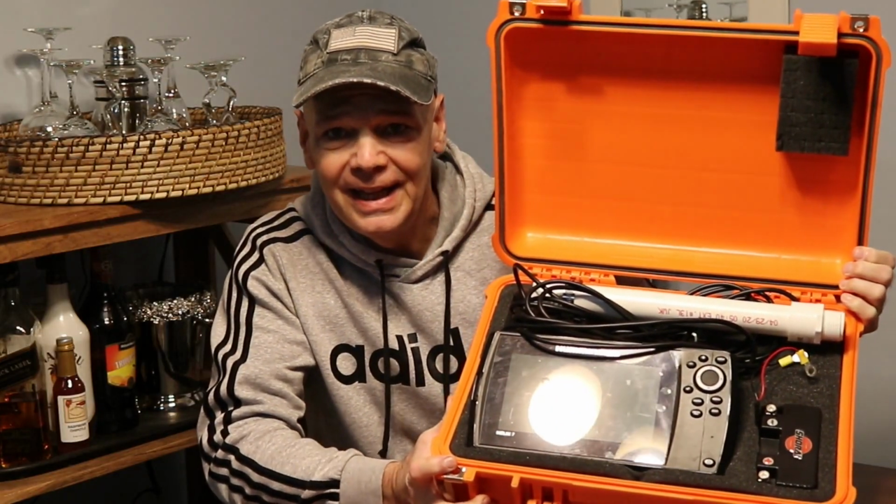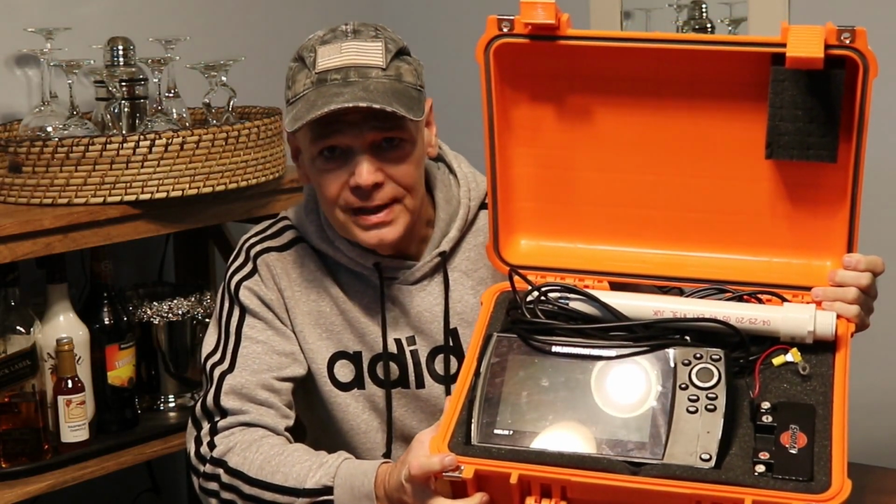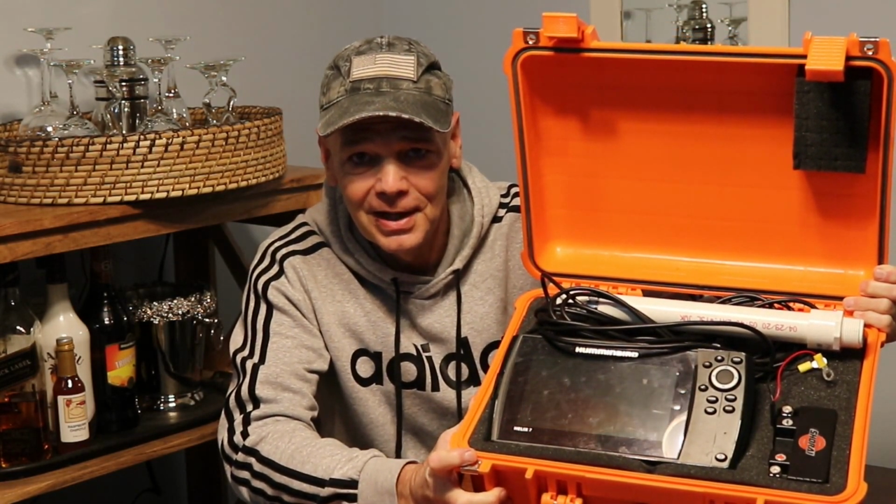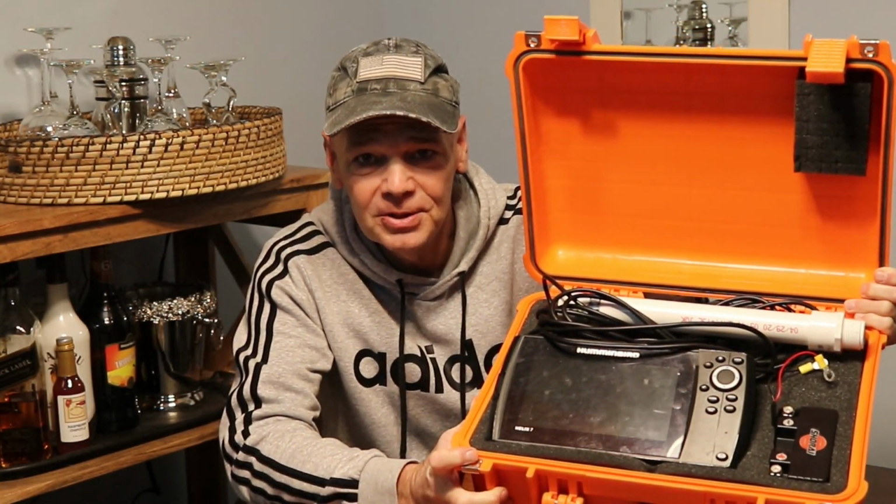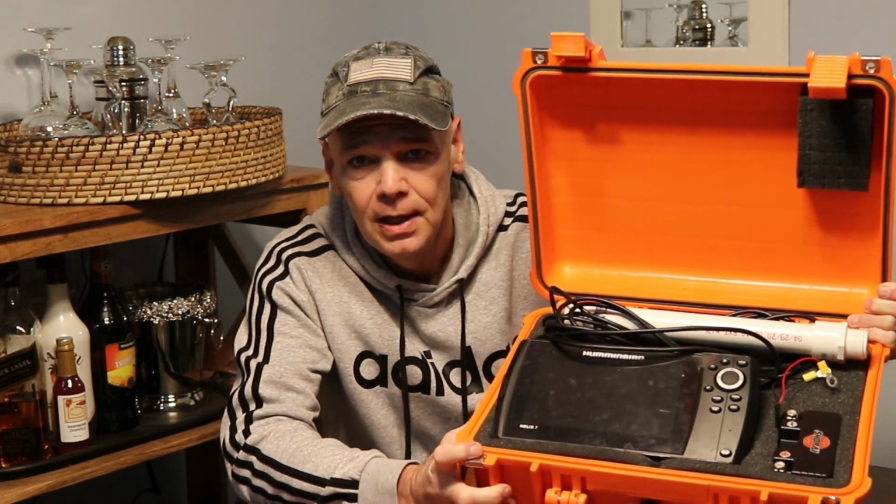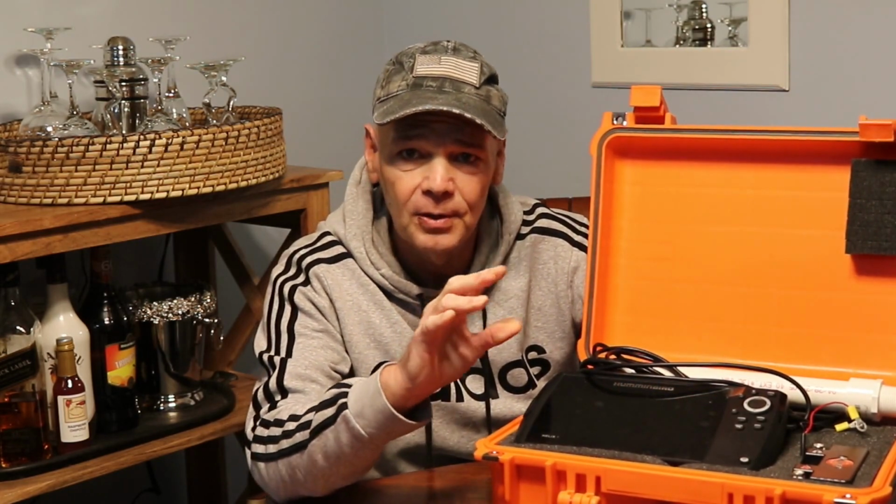This is a Humminbird Helix 7. The reason I put this thing in a case is obviously to protect it on the ice, but I wanted the option of side scan. Side scan is a huge tool when you're ice fishing. These fish a lot of times are mobile, they're rovers.